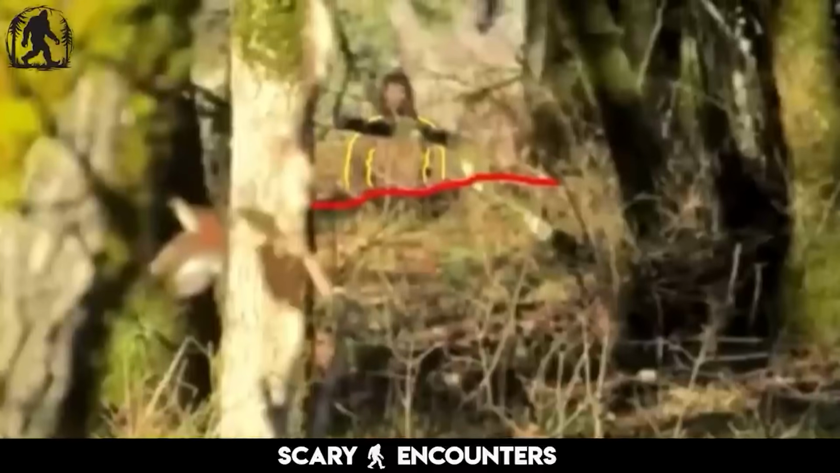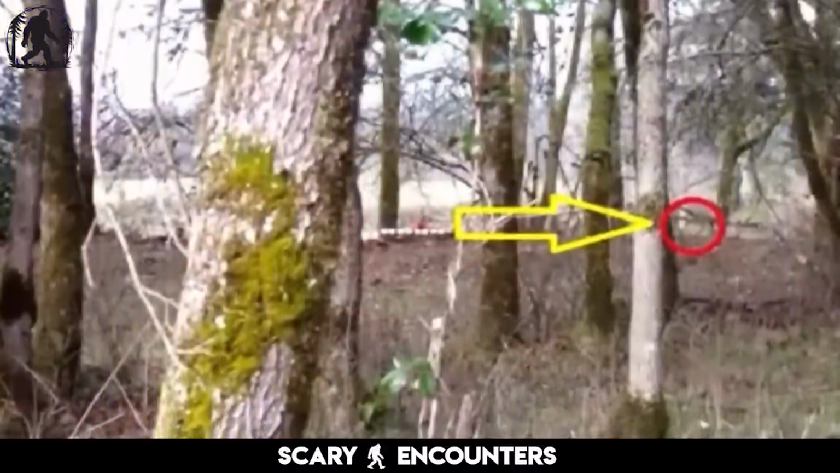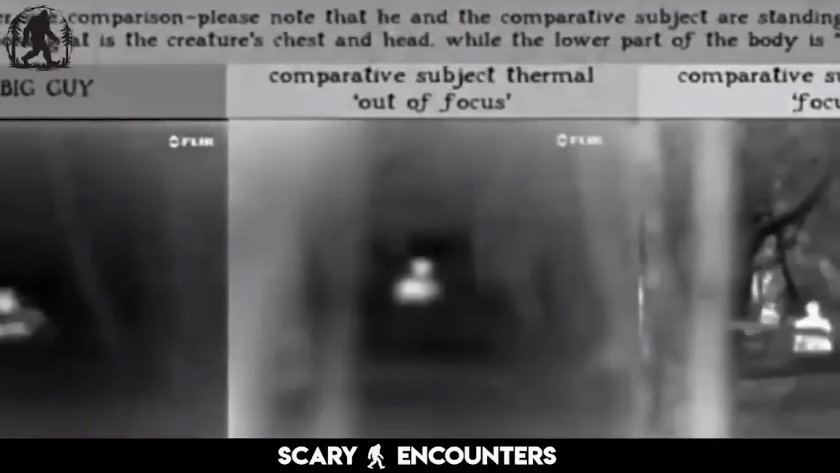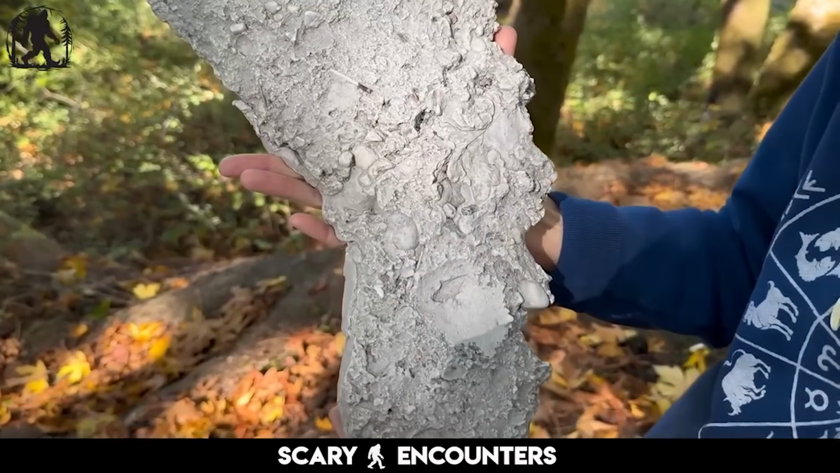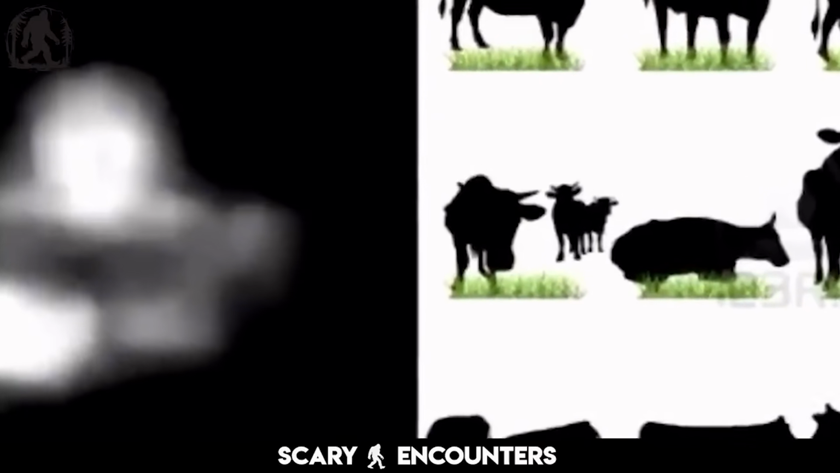Despite multiple expert reviews, no definitive explanation has been found that fully debunks the claim that this is a Sasquatch. From the heat signature to the sheer size and anatomical details, every aspect of the footage remains a fascinating mystery. Whether a believer or a skeptic, this case presents compelling evidence that deserves serious consideration. Could this be one of the clearest thermal captures of a Sasquatch ever recorded? Or is there still an unknown explanation waiting to be uncovered? Let us know what you think in the comments.